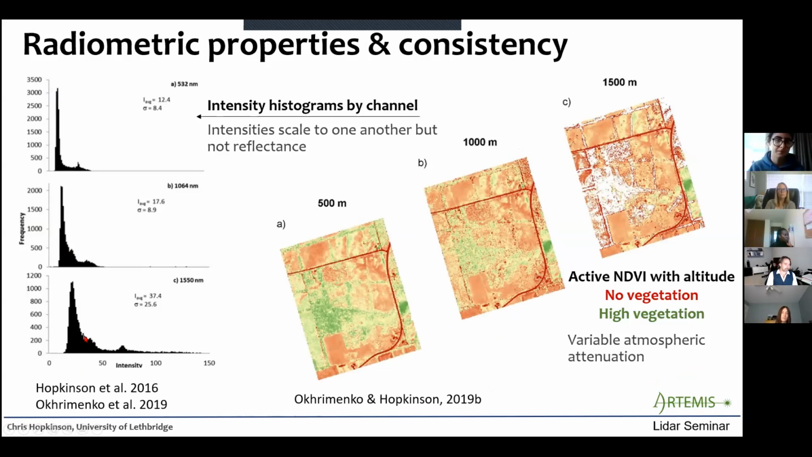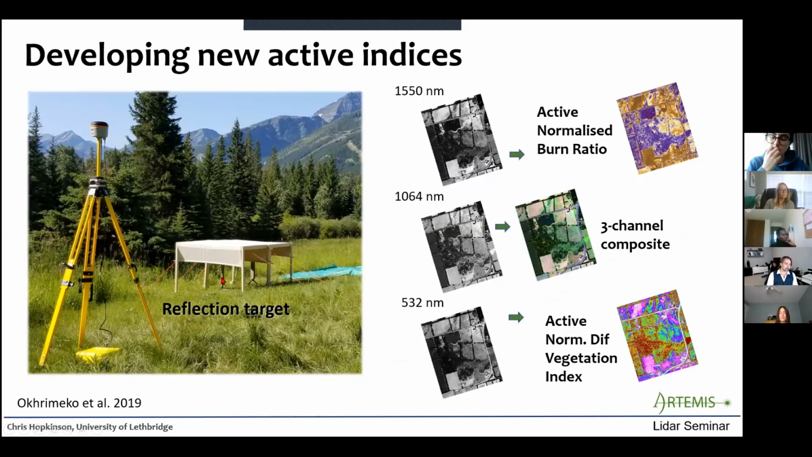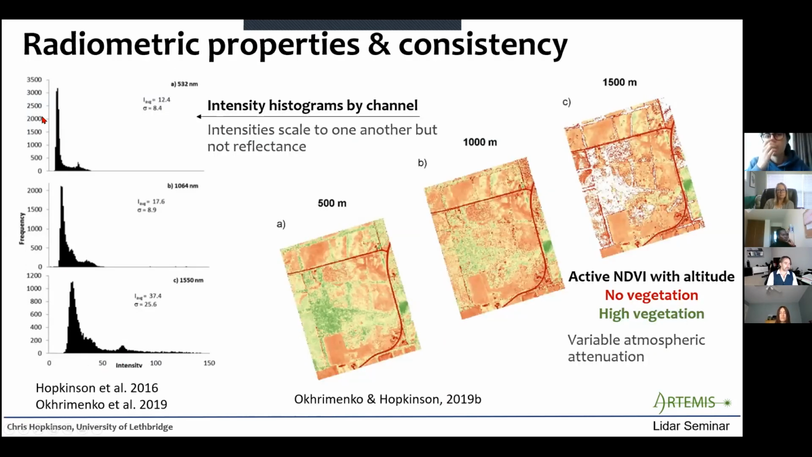Now these are calibrated and normalized by the manufacturer, so we can't really do much with these intensity histograms ourselves other than to calibrate them to reflectance. And so that's what this allows us to do. So using reflectance targets, we can now convert this into an actual reflectance.